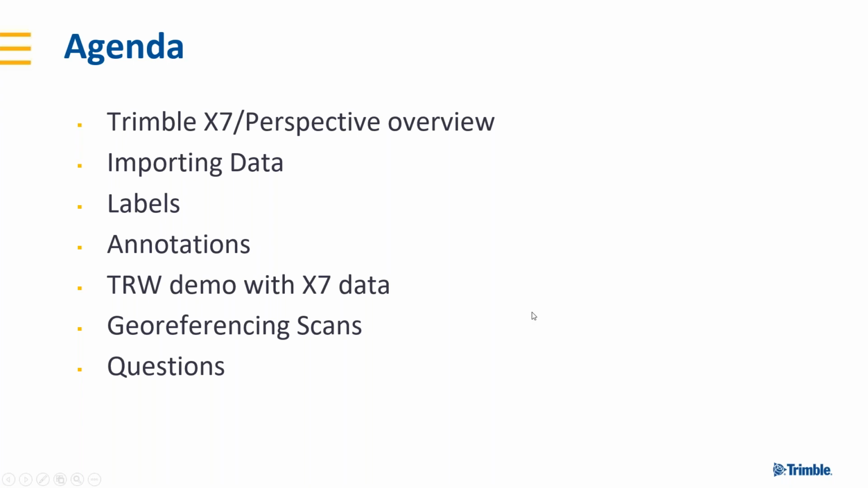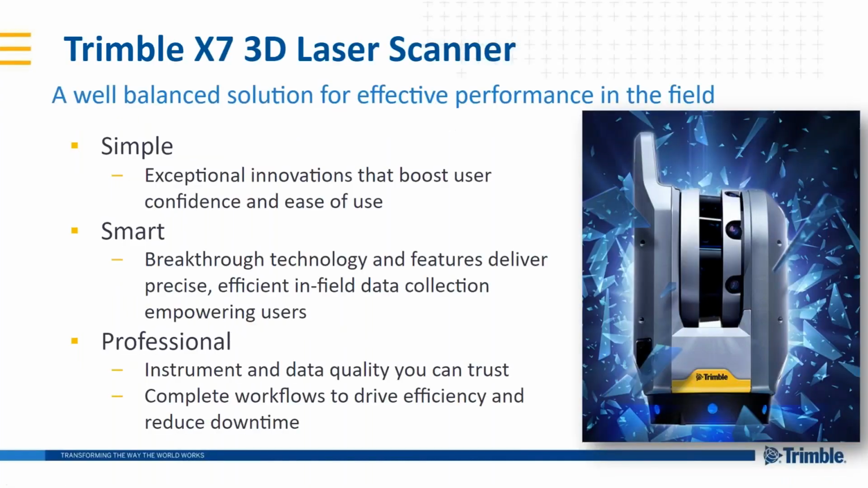All right, so let's get started. The Trimble X7 is what we like to call a well-balanced solution. And you might say, well, what is a well-balanced solution? Well, on one end of the spectrum, you might have a very inexpensive piece of equipment that doesn't really do a lot. The other end of the spectrum, you might have something very expensive that does more than what you need. What we've tried to do with this solution, like we said, is find the perfect balance of what you